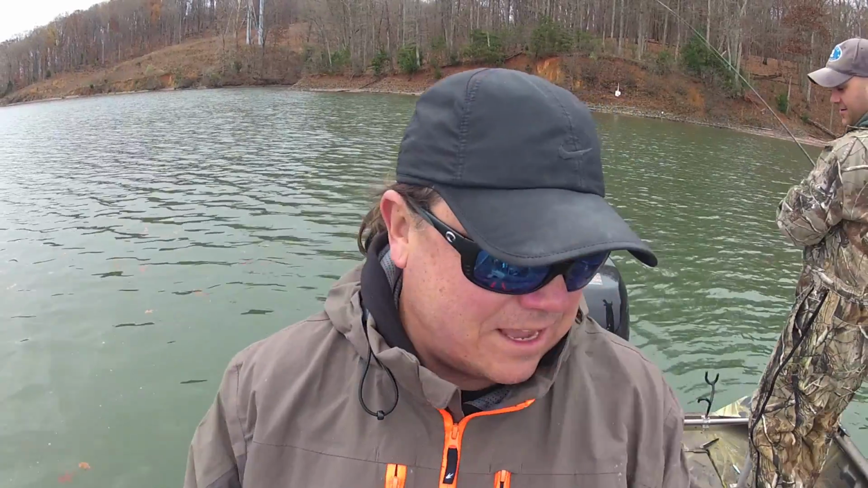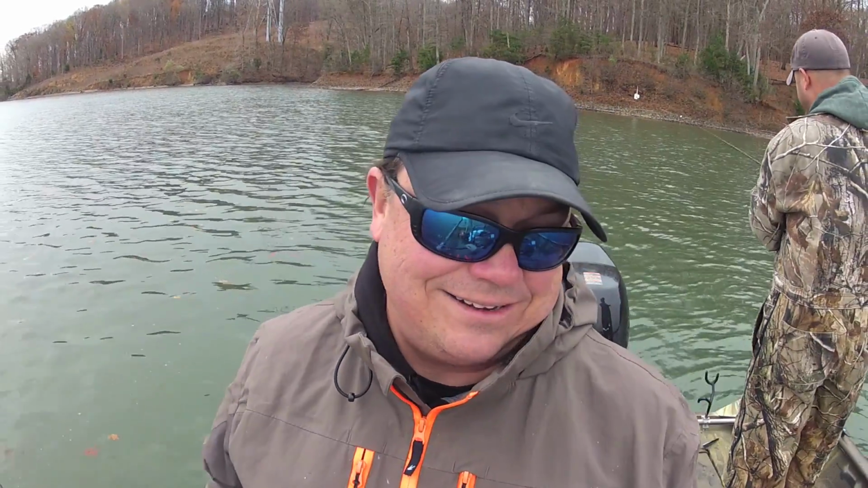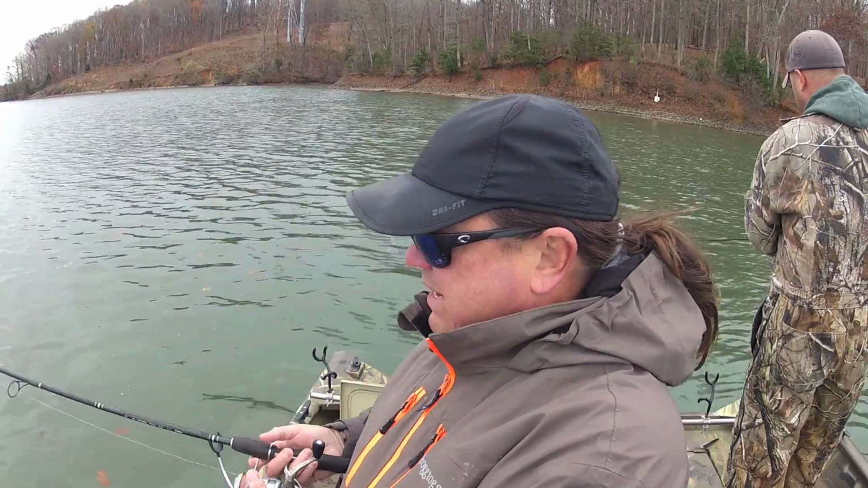Look at the depth finder. Oh, the depth finder's loaded up again. I'll show you a shot of that here in a second. Yeah, it's time to load up the bait tank.